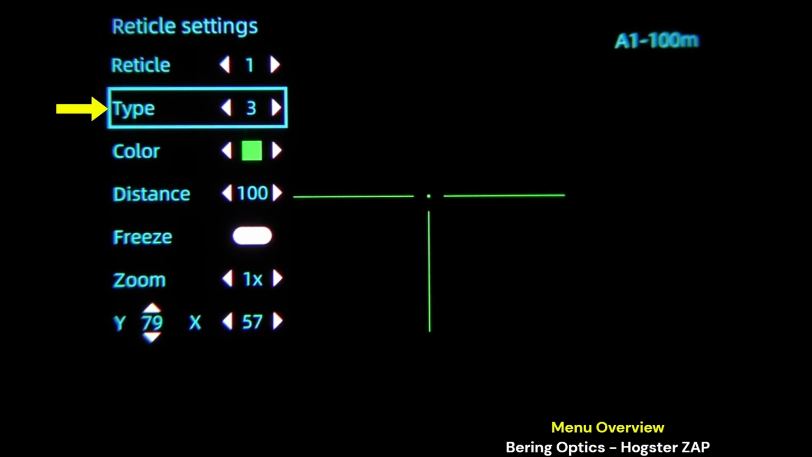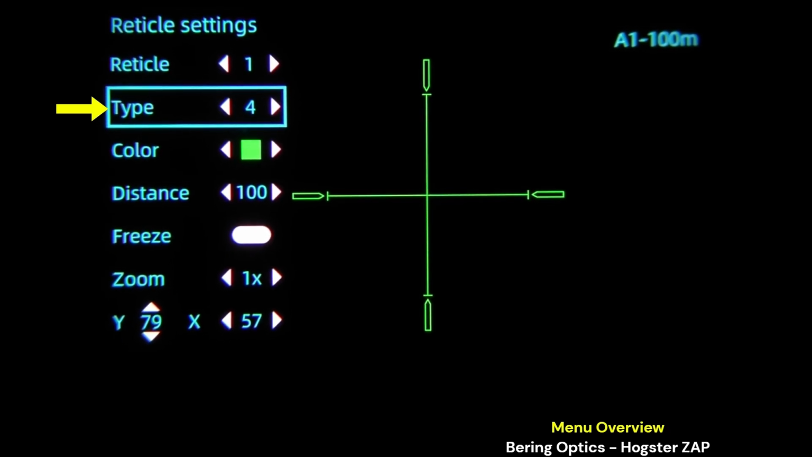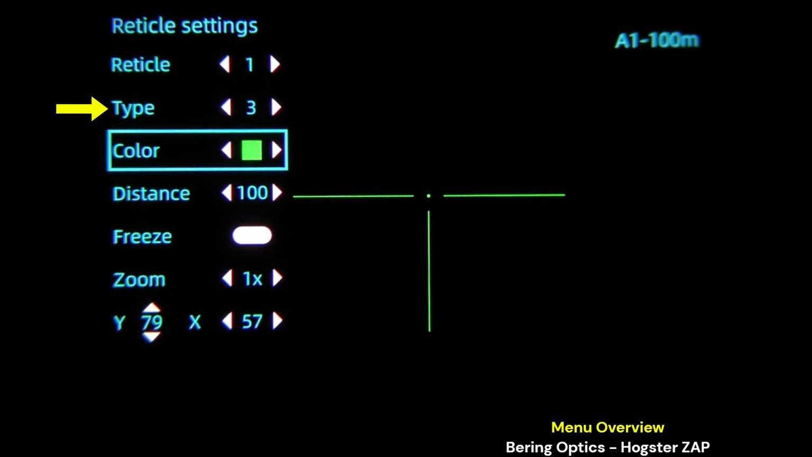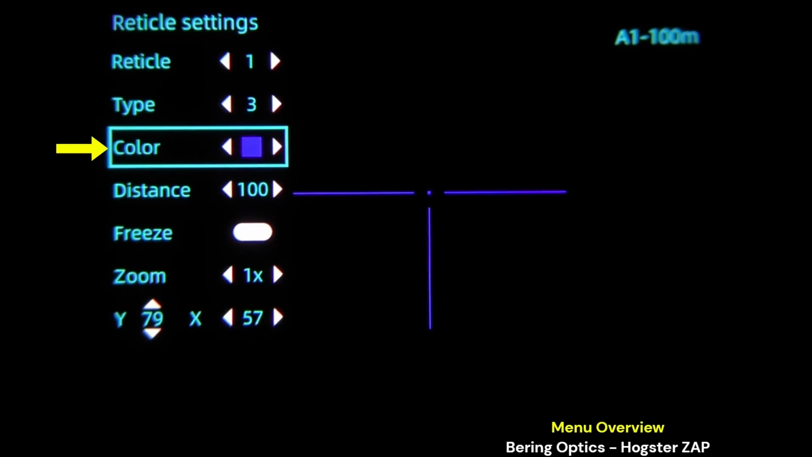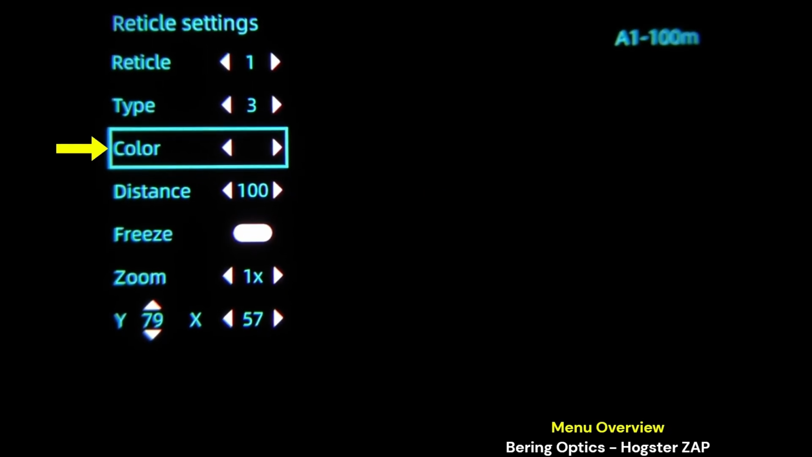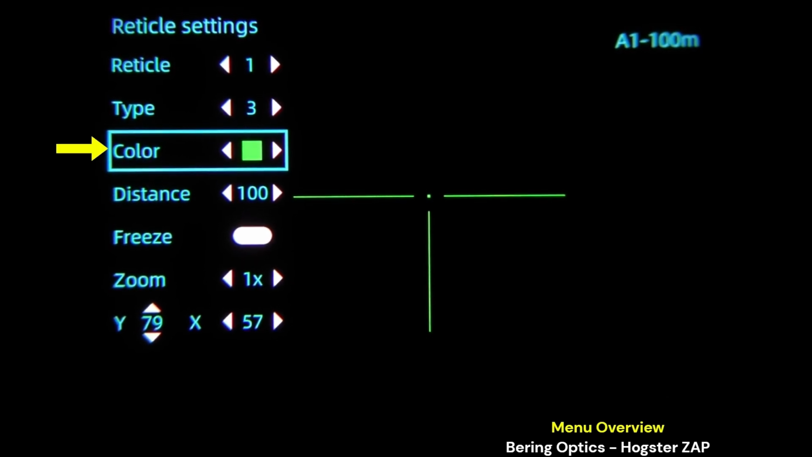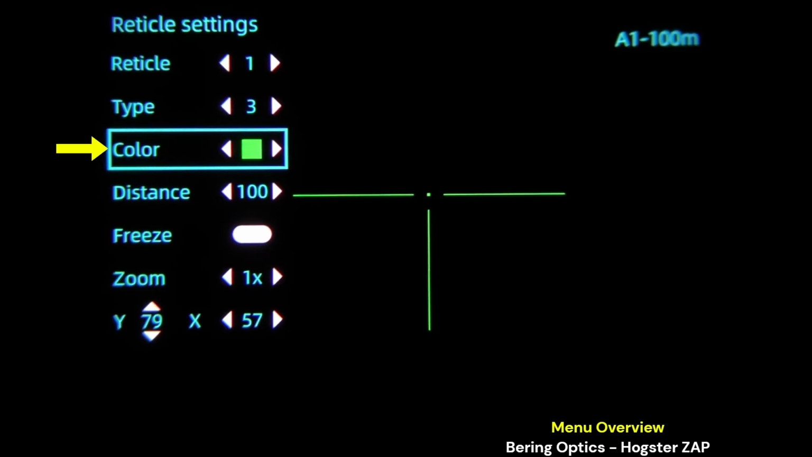So when you go to type within any one of those and then hit menu, that's where you'll see the 6 different reticles. Color 1, 2, 3, 4, 5, 6. 6 different colors.